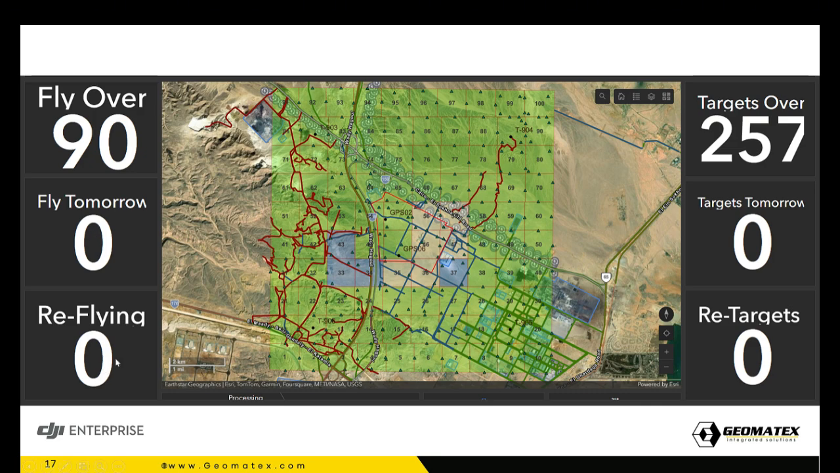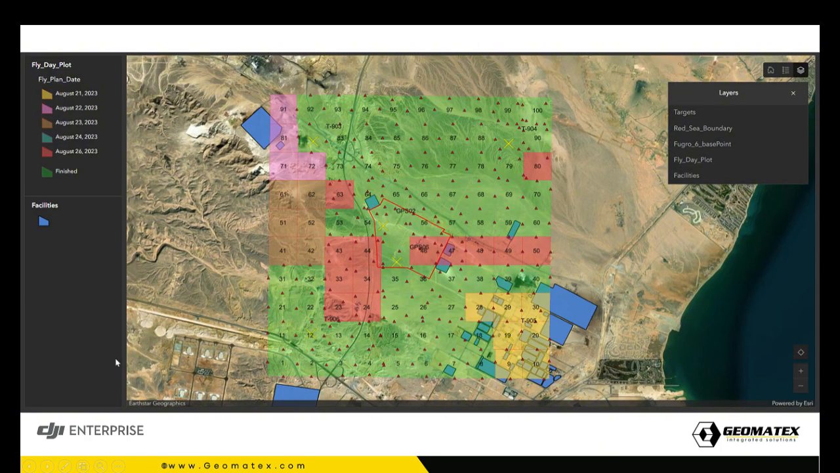Which plots am I going to refly? Because sometimes we are reflying because of a mistake that happened. We are not happy with the overlap. There was divergence. We need to make a terrain follow because there is a difference in the density, or there is a high elevation difference between the beginning and the end of the plot. So it needs to be reflown.